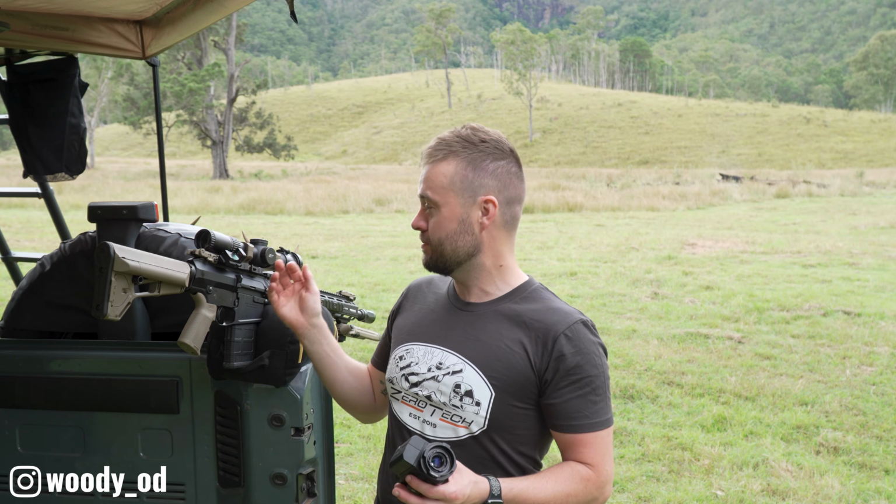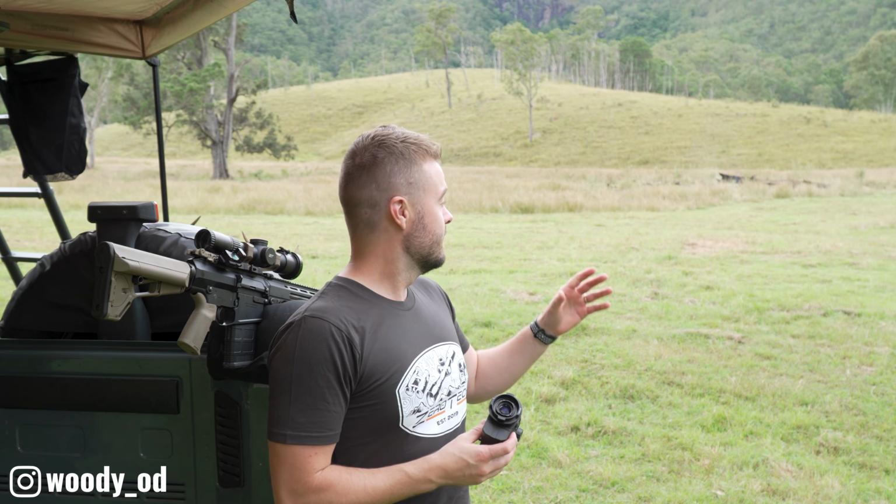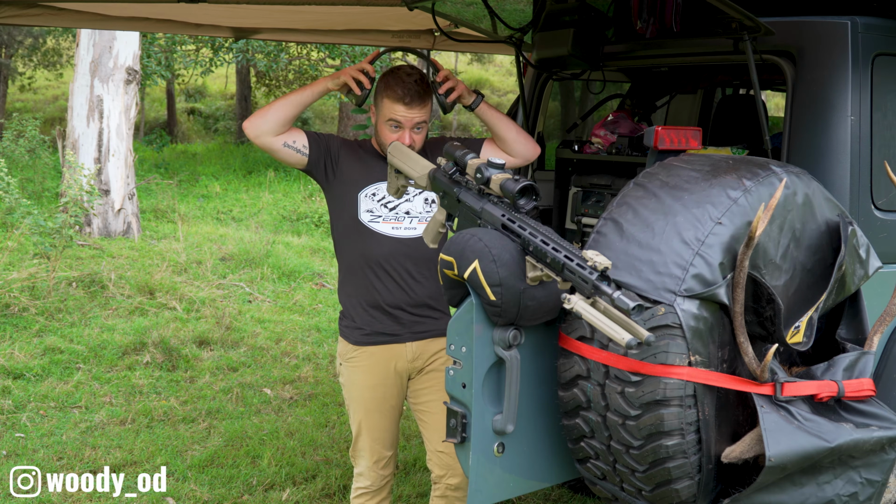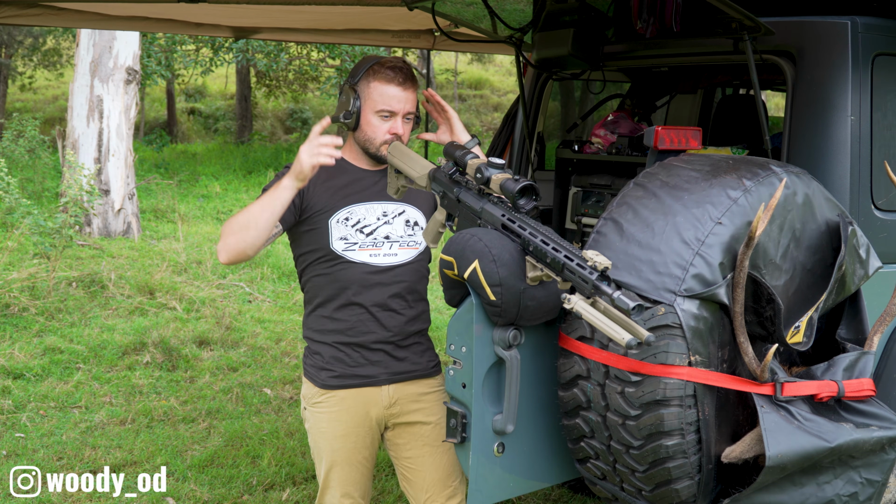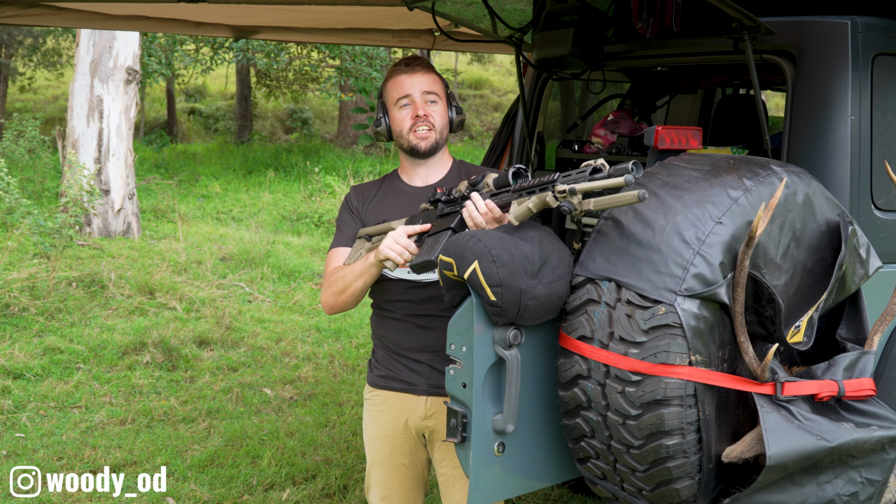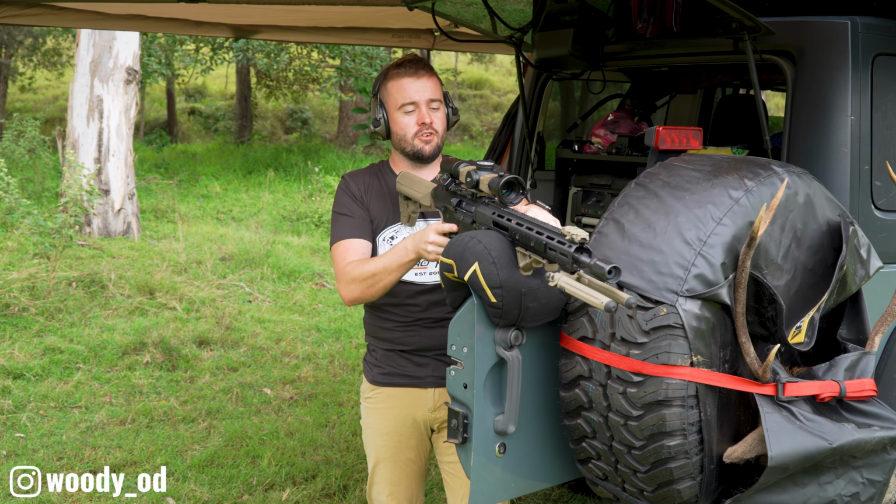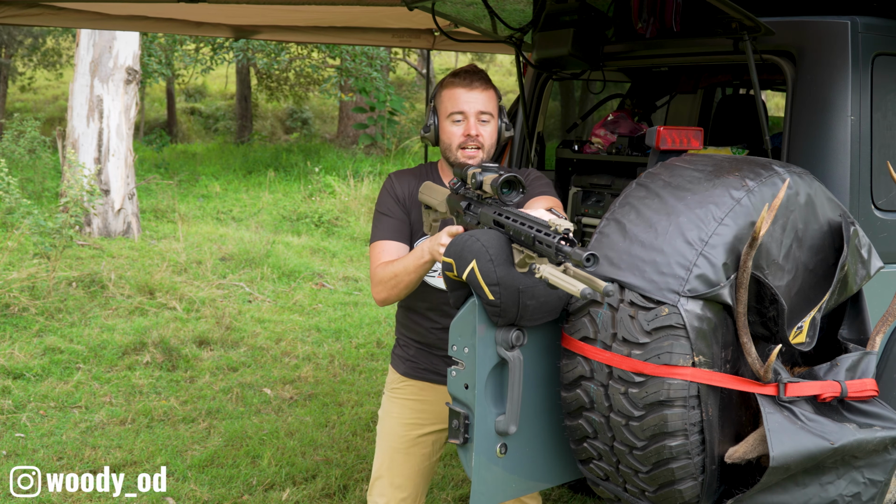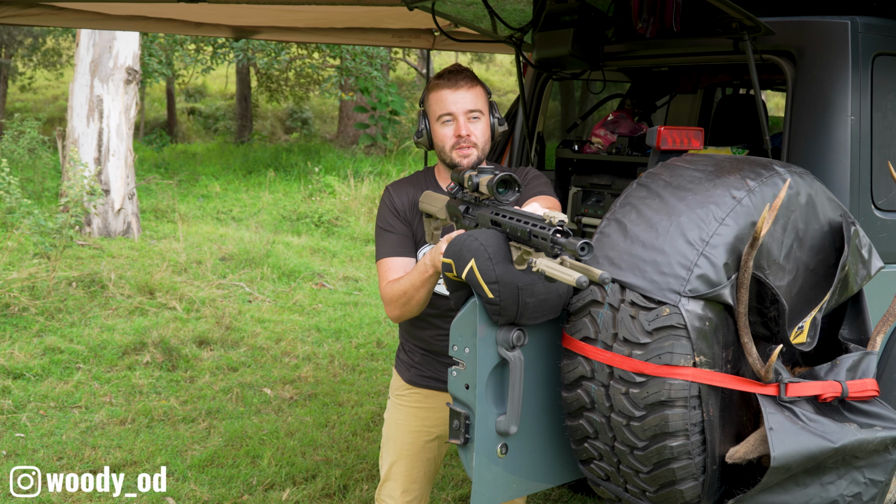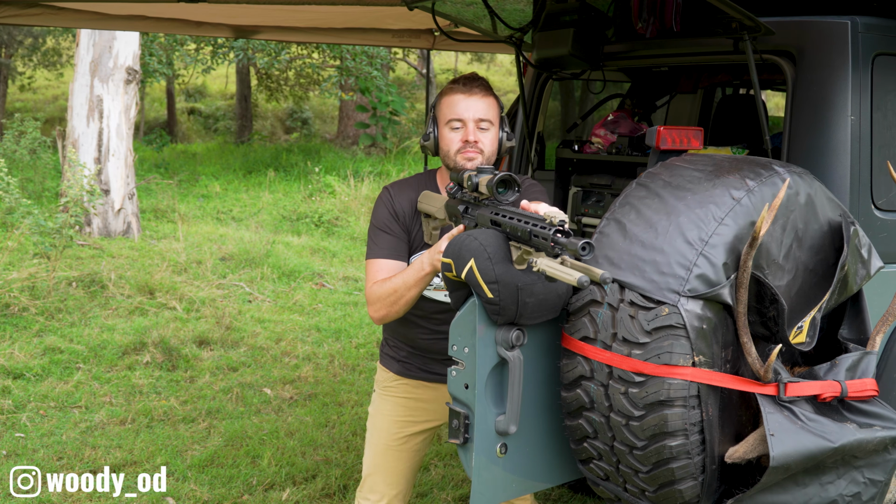I'm going to fire some confirmation shots at my steel target stand range, and then I'm going to clip on the thermal and fire again, and in theory I should be straight on. So let's give that a go. Fiocchi EPN 150 grain. This scope's already zeroed, so I'll just fire a confirmation shot and then we'll clip on the thermal unit and do the same thing.